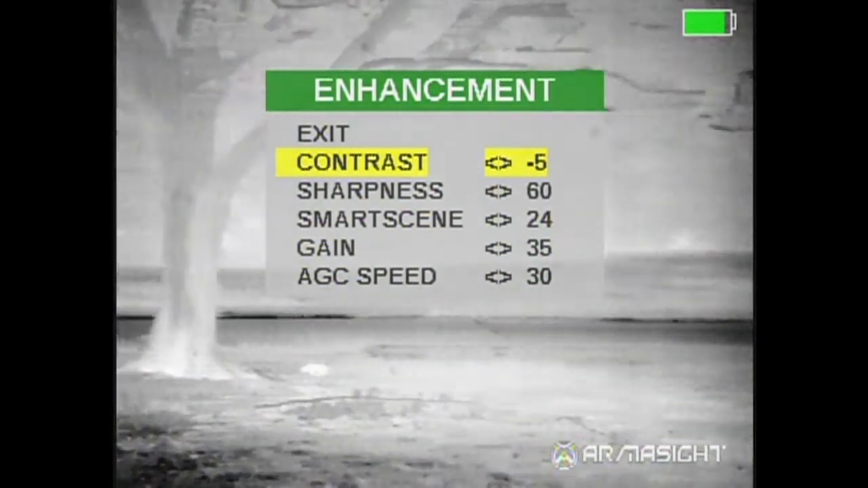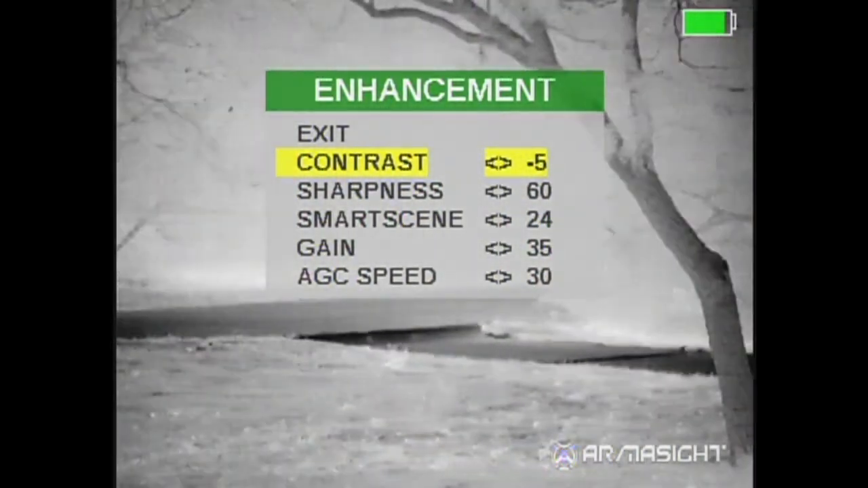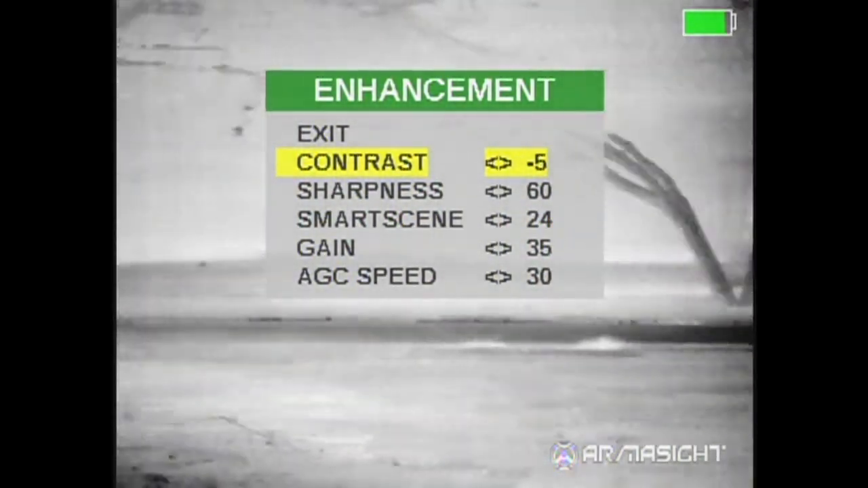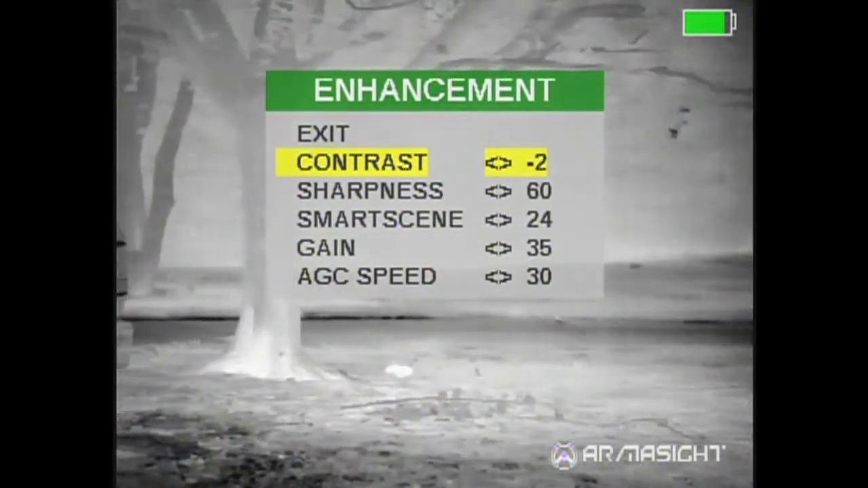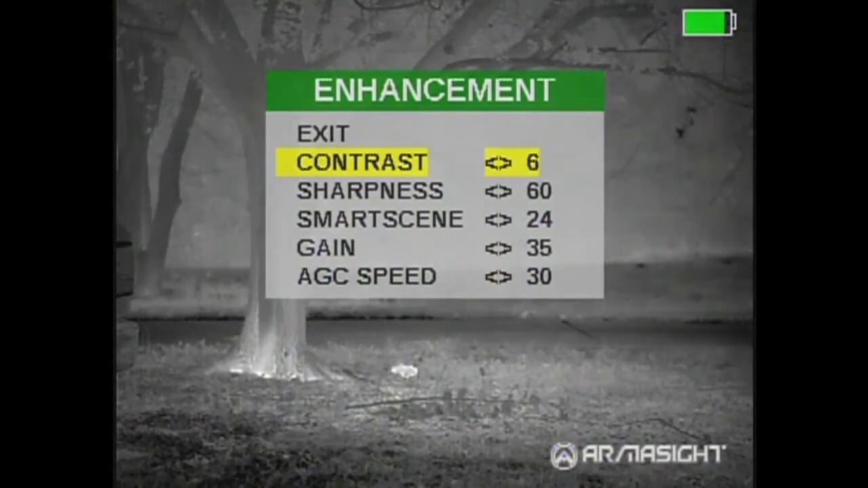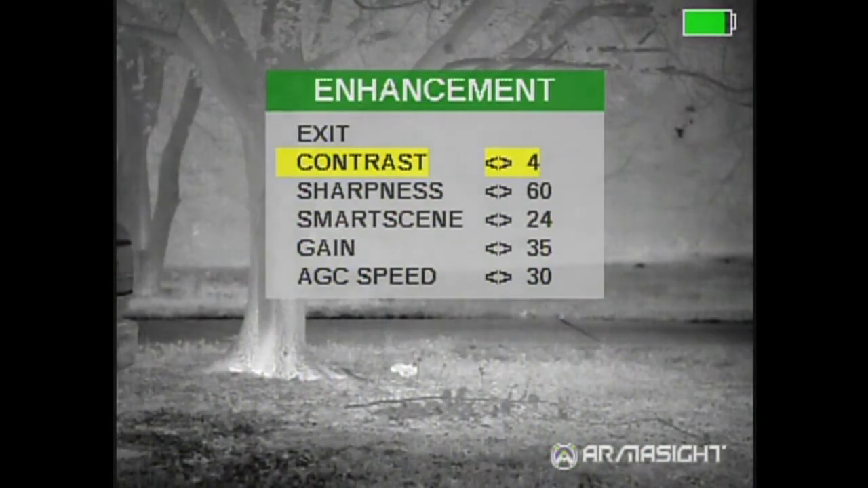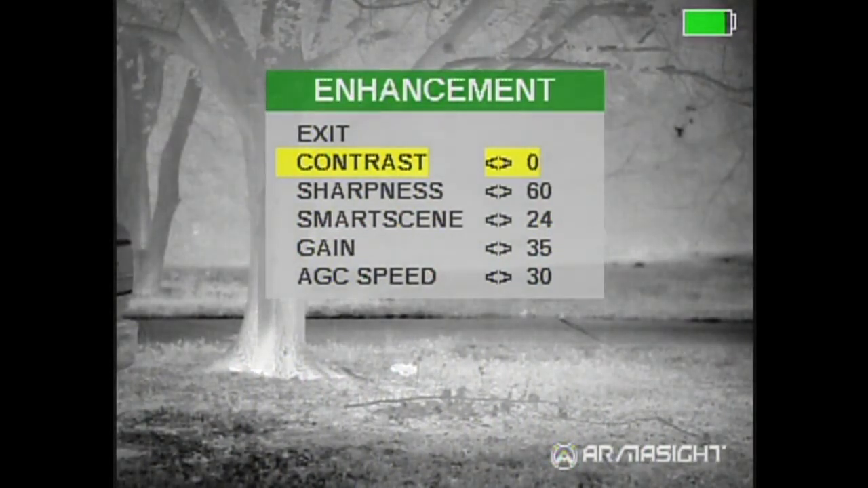That -5 right there looks pretty good to me, and this is all eyeballing it and what looks best to you. I can go all the way up to 0. When you start getting into the positive range, again, that is for white hot. You're really just hurting yourself if you get past 0 when you're in black hot.